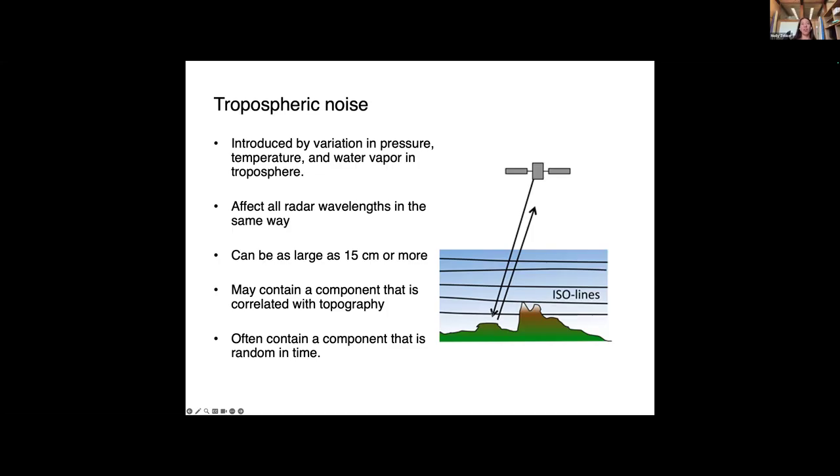So the phase will have additional contributions from these changes. And because the troposphere changes over time on scales less than a day, when you have new radar acquisitions, you'll have different troposphere contributions, and the phase delays can add anywhere from 0 to 15 centimeters of phase to your interferogram.